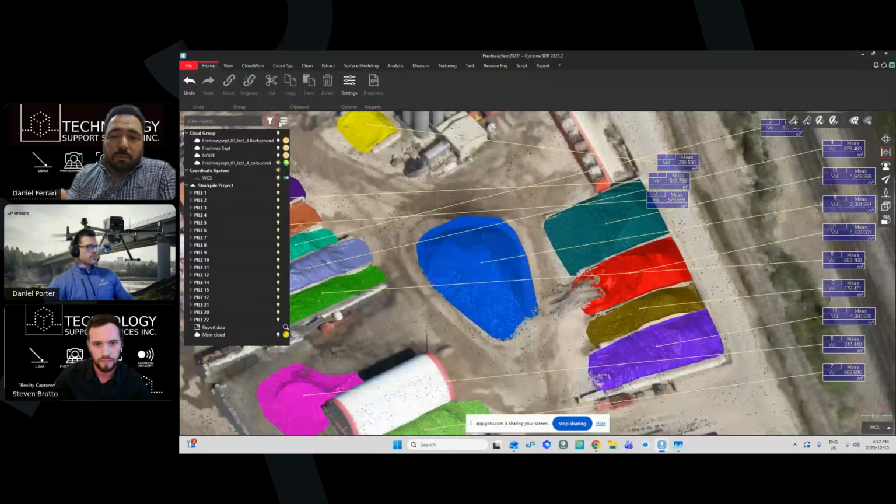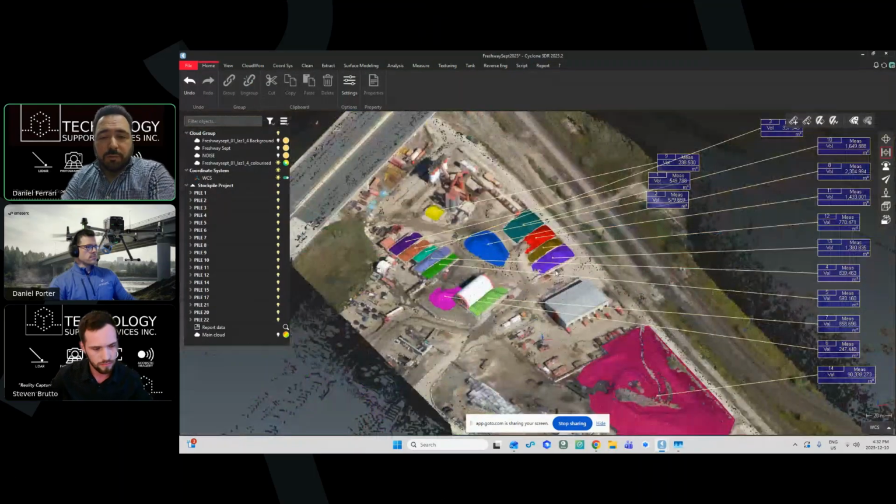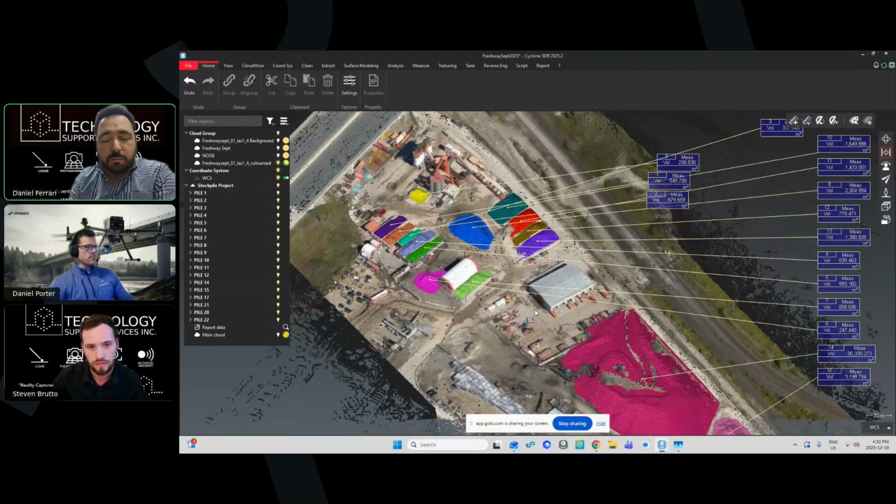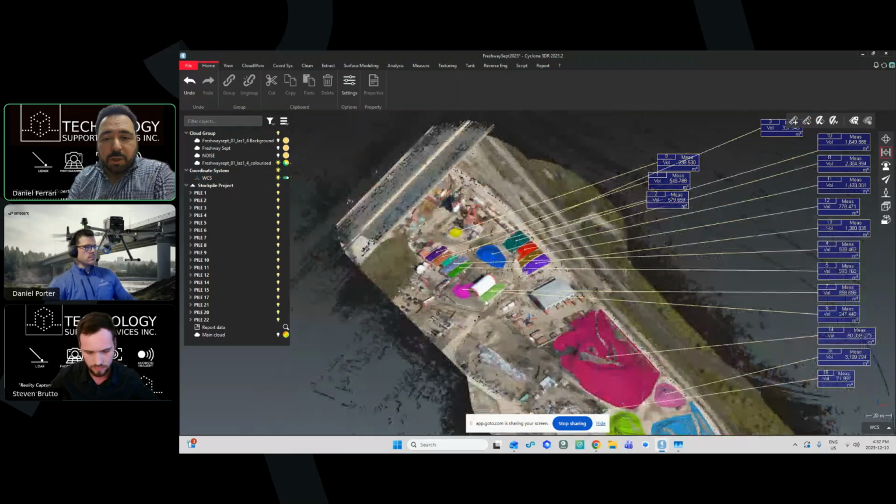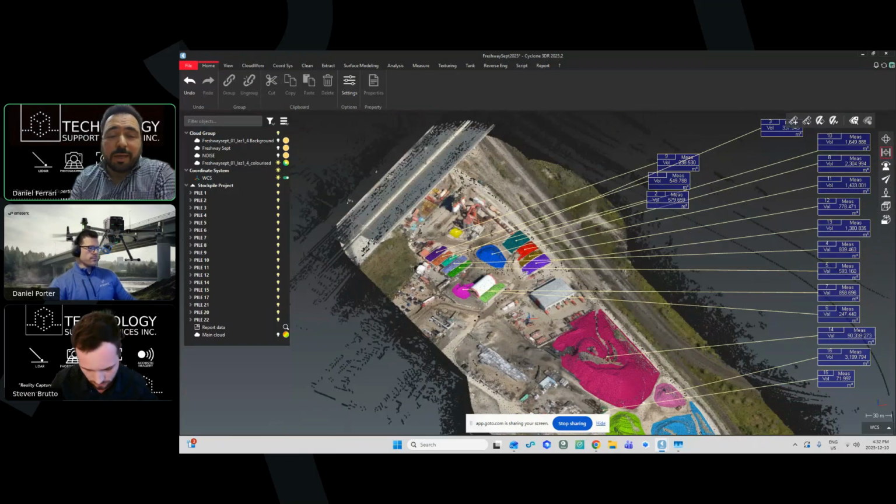Well, with our Hovermap mounted to a drone, we don't have to do any of that. Most of the time, the site doesn't even know that we're there. We park somewhere down the street, fly our automated flight path, pick up all the information that we need and head back to the office. Steve can correct me if I'm wrong, but this is a process that from start to finish, with a report in the client's hand, is less than 4 hours.